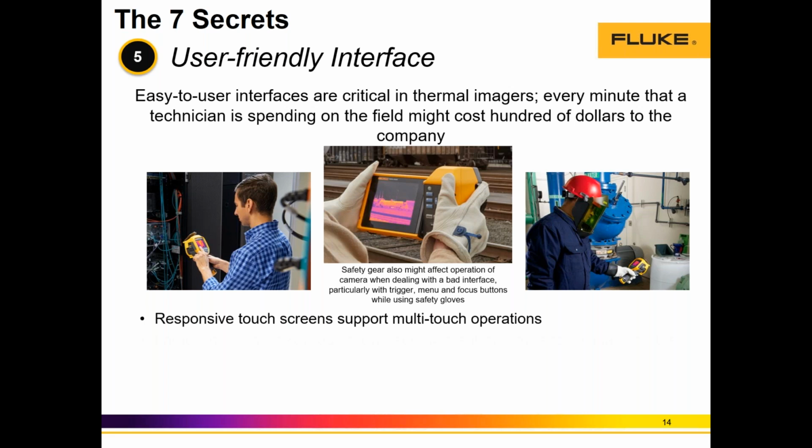But also, most of the cameras that we are selling right now have a responsive touch screen for multi-touch operations. We also incorporate independent keypads with calibrated sensitivity. So the clicks allow the customer with heavy duty electrical safety gloves to properly press the button without the need of pressing it too hard or too soft.